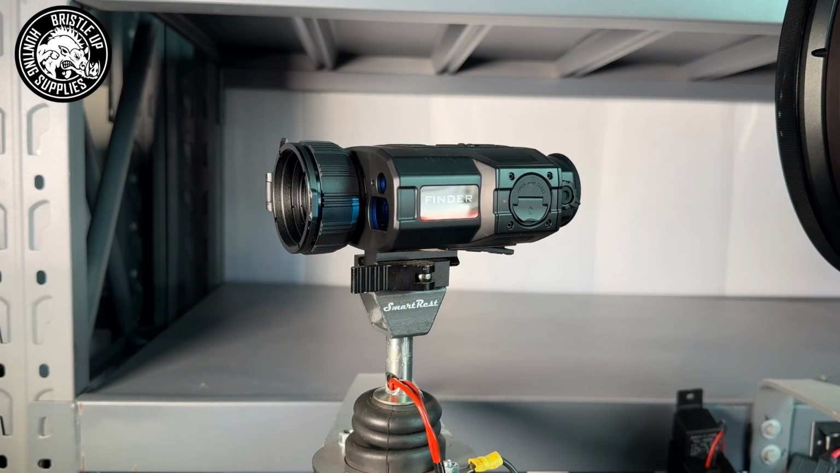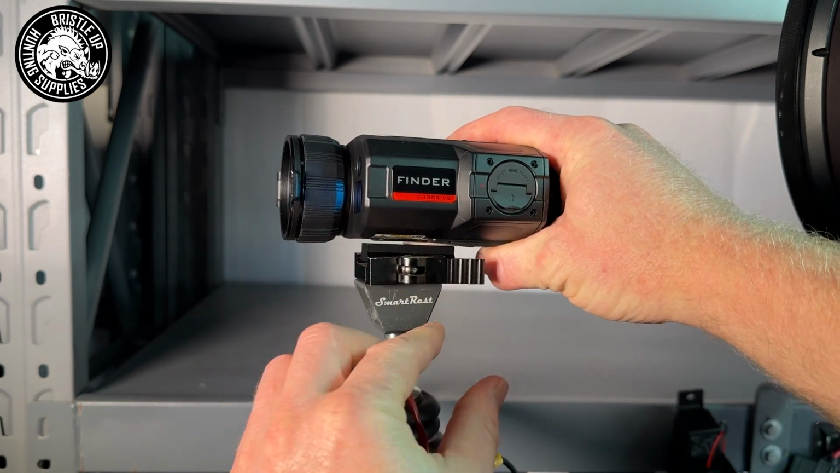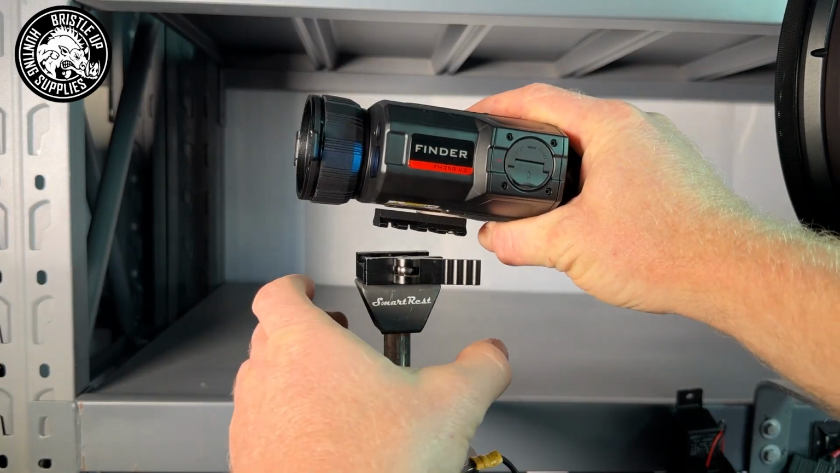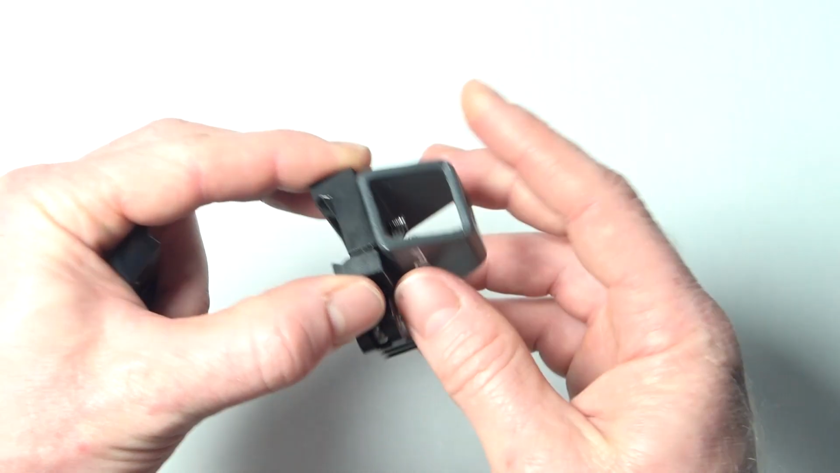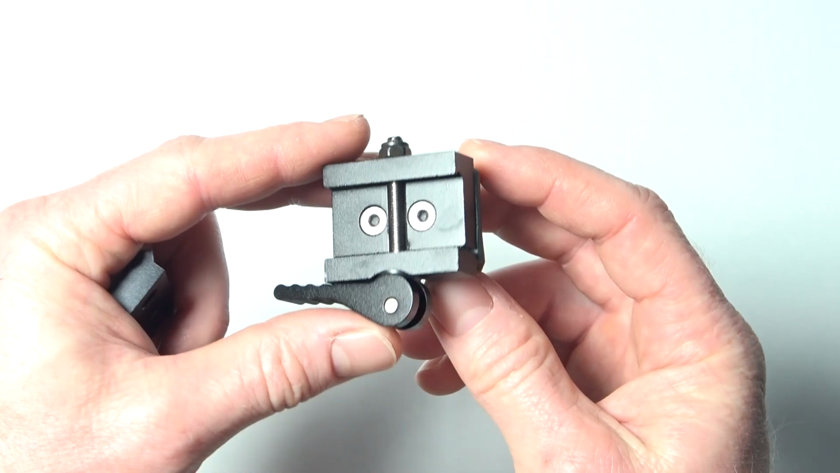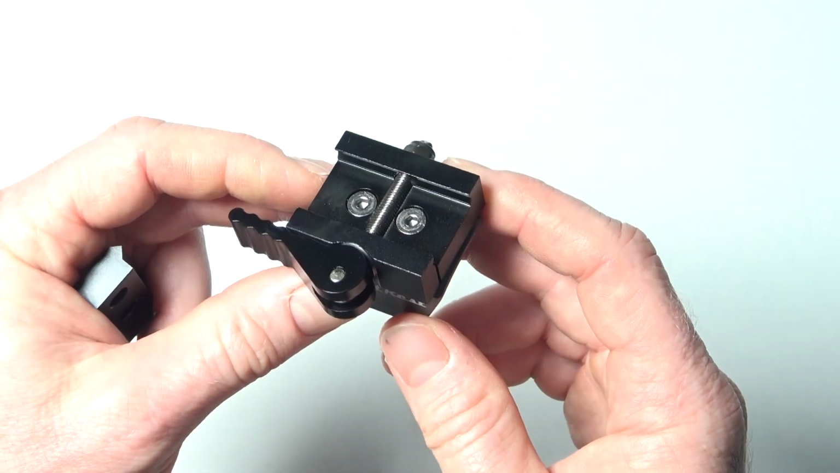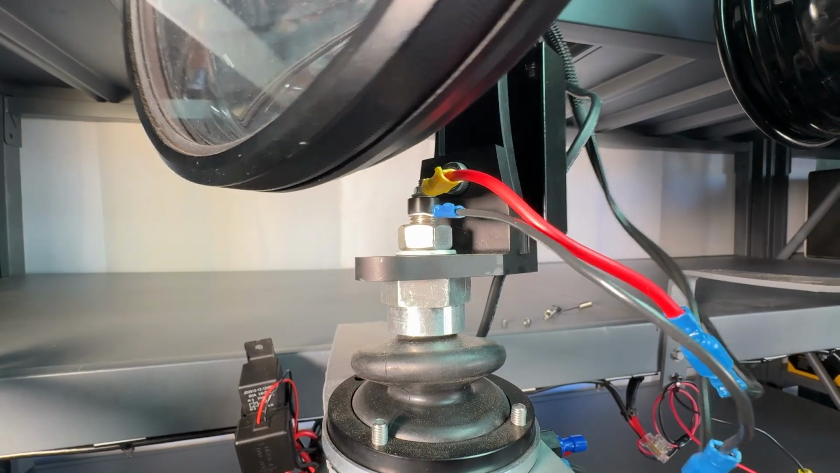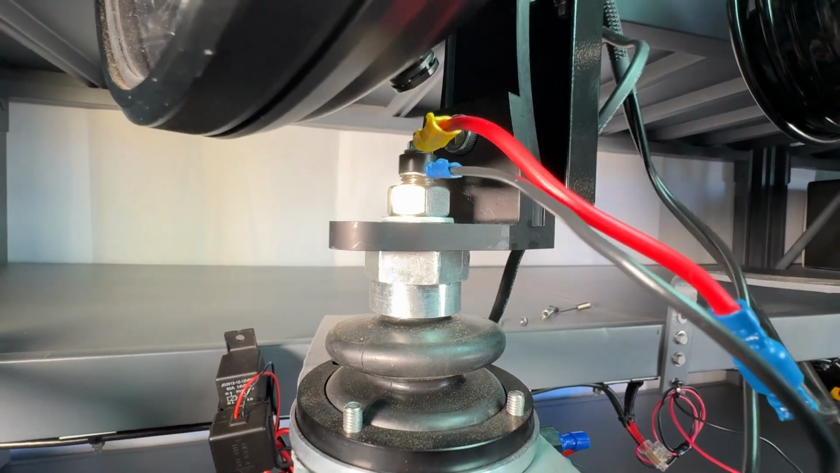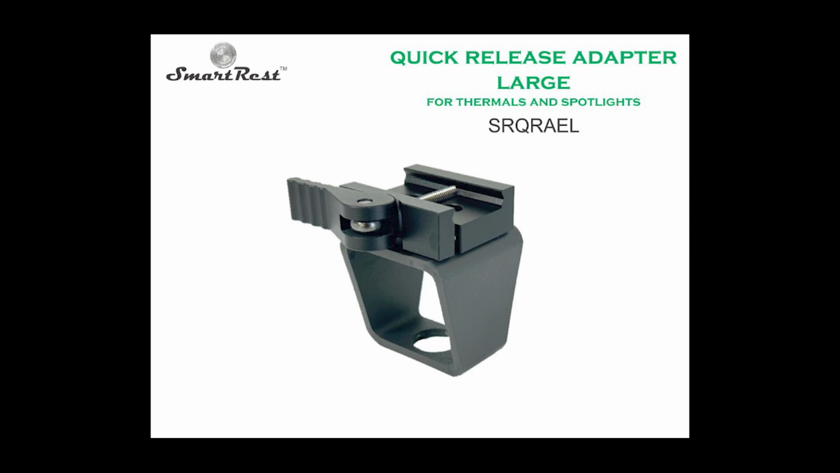If you don't need a light and just want to mount your thermal, you can use the Smart Rest QR adapter kit to mount directly to your handle. This does require drilling out the mount hole bigger for many handles, but it will fit onto all handles available. There, however, is a higher mount suitable for the Fire Stick, so if you do have a Firelight handle, you should be looking to buy the higher QR adapter kit.